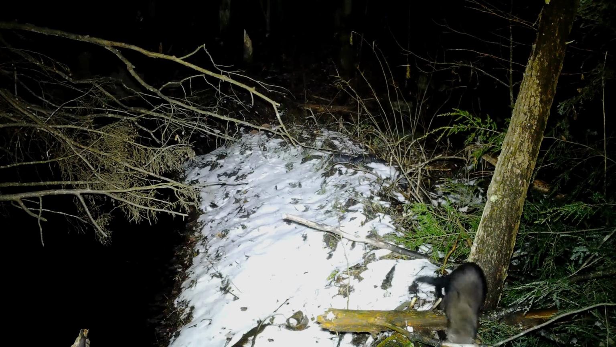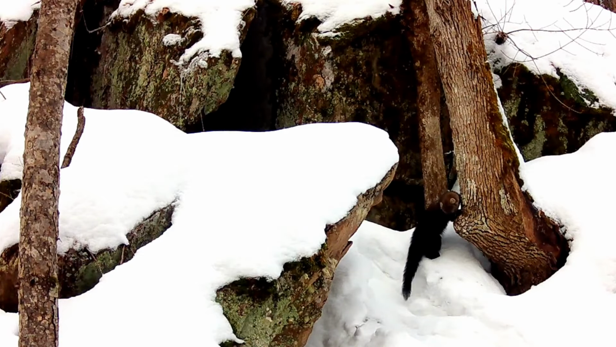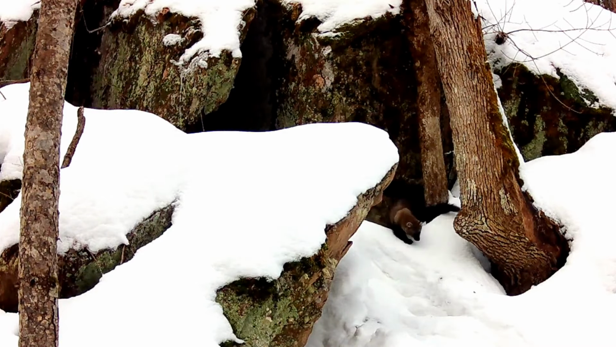We do, of course, also hear about fishers predating upon the everyday house cat. However, I have read in some biological reports and studies that fishers were found to eat less than 2% house cat. So I think they're choosing prey that is far less risky to eat.